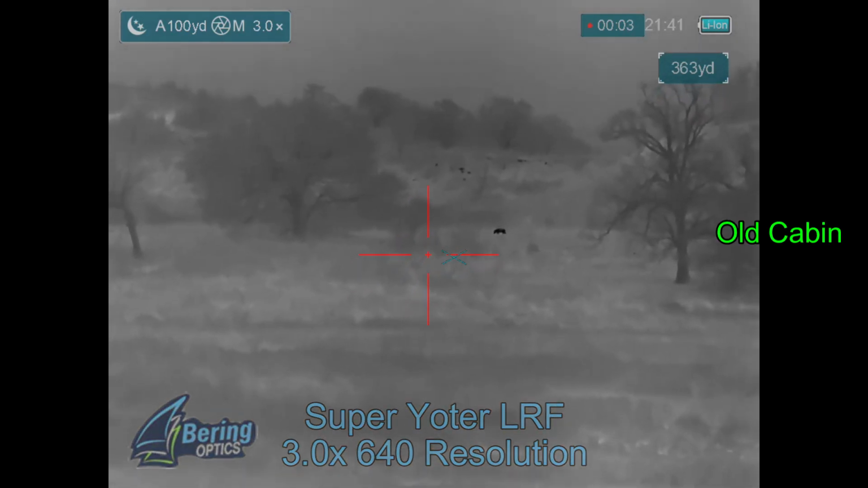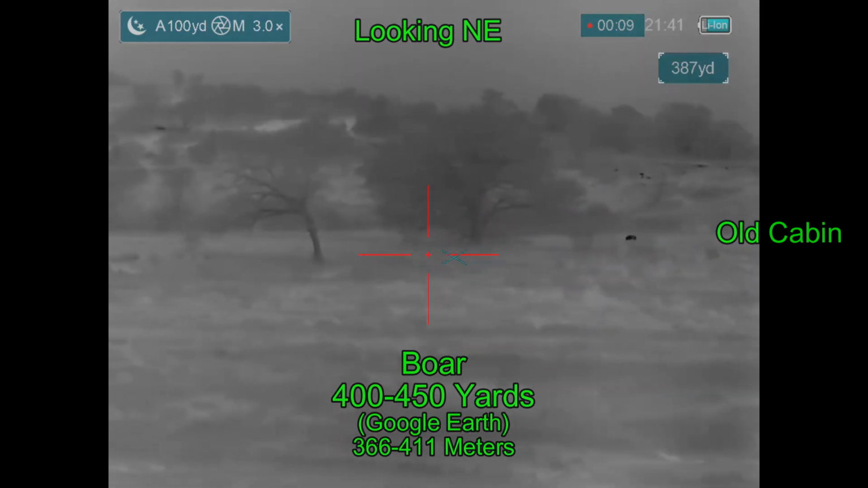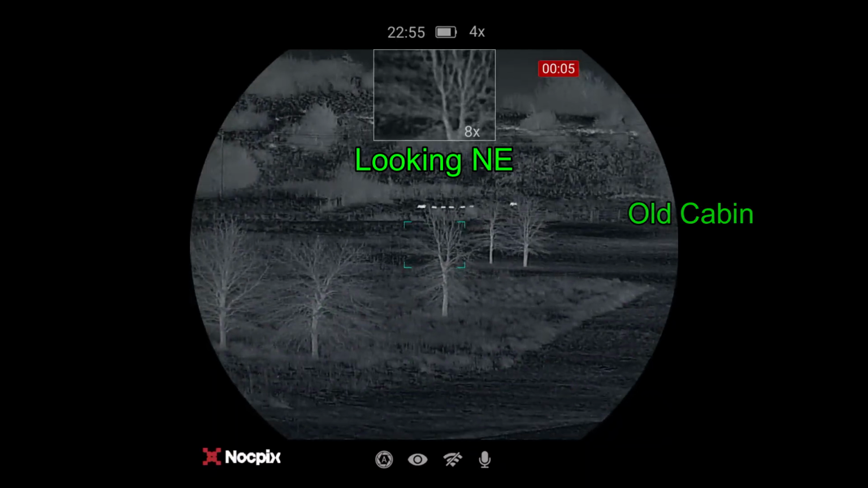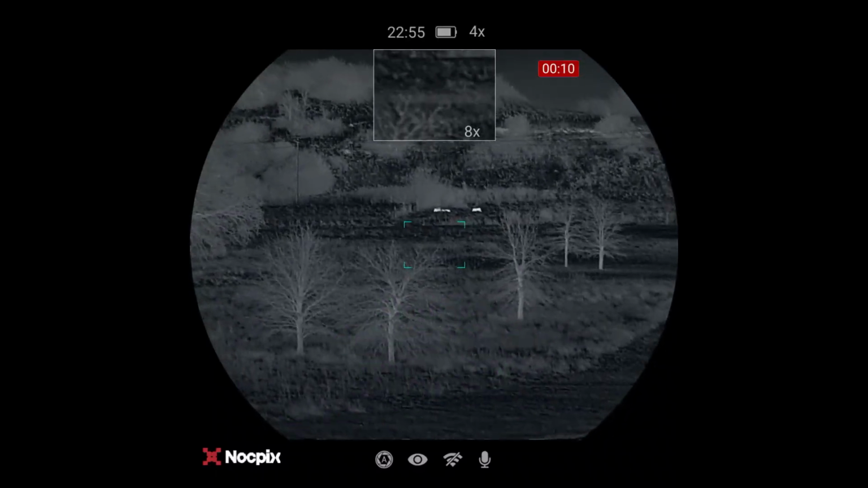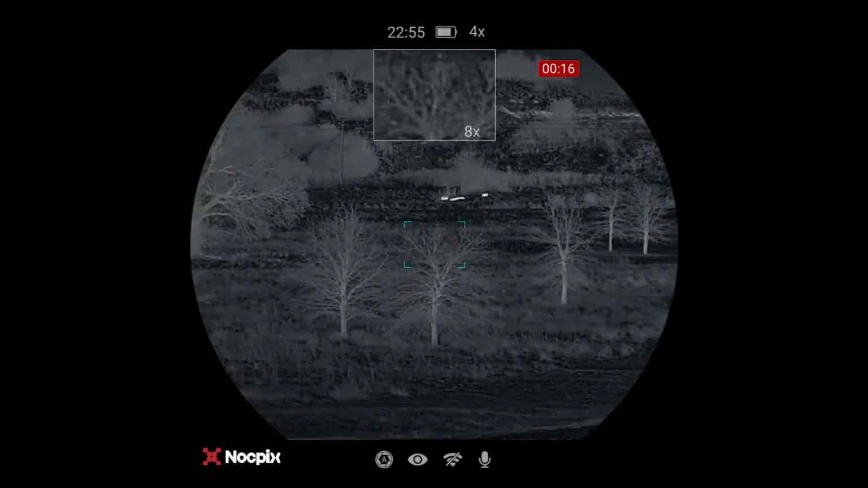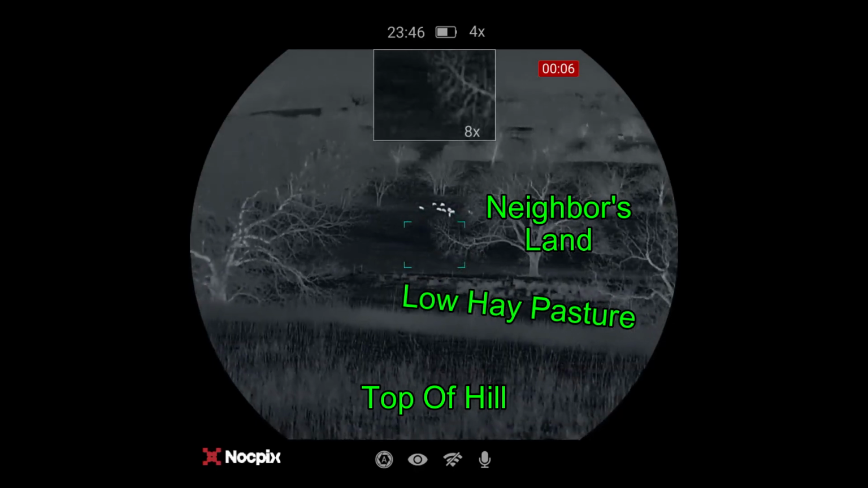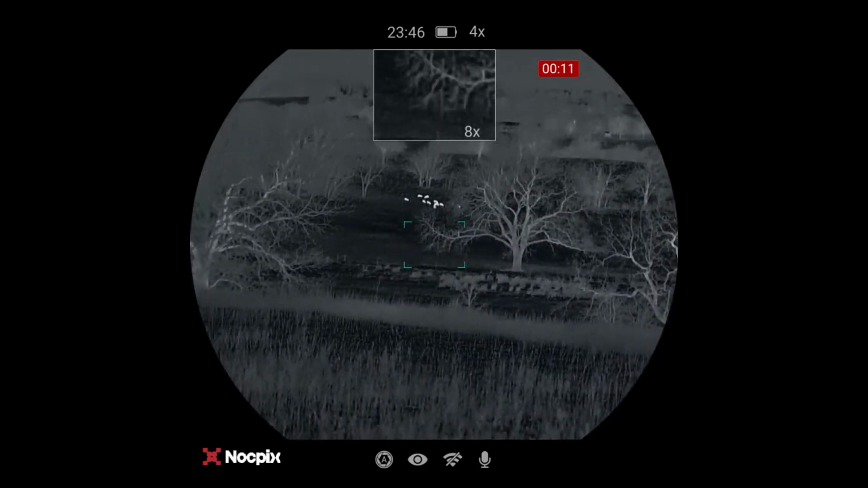In the opposite direction, on my property but across a road, is another boar out there at about 450 yards. And I saw hogs 4 times, including the sounder over there, all headed in the same direction. Now, given the prevailing winds, all the hogs down in that direction were safe from hunting this evening, but will be the target for the future. Back in the opposite direction, have another sounder over there on the neighbor's land. I'm at the top of the hill, and in the next hunt where we shoot hogs, the low pasture in the top of the hill will be where the action takes place.